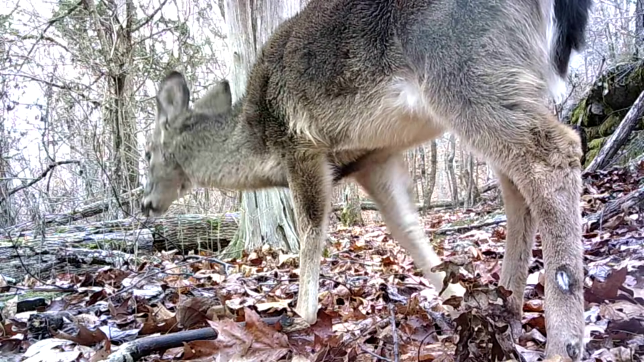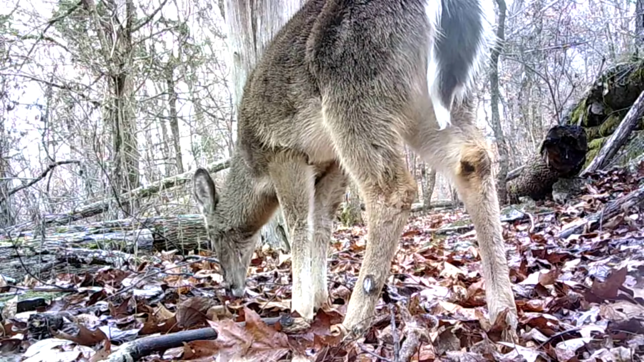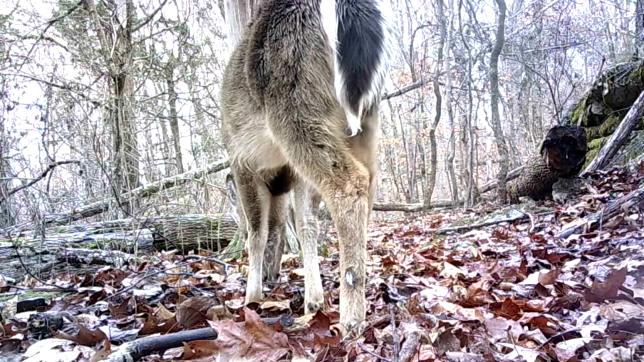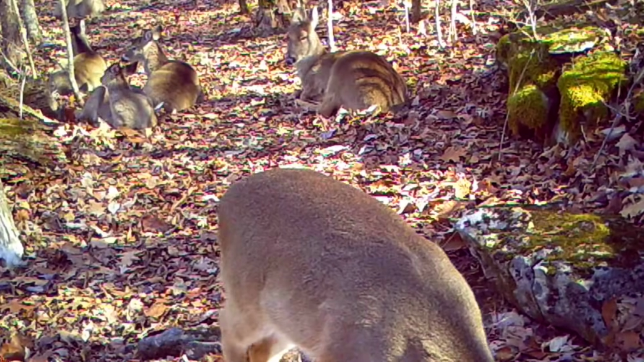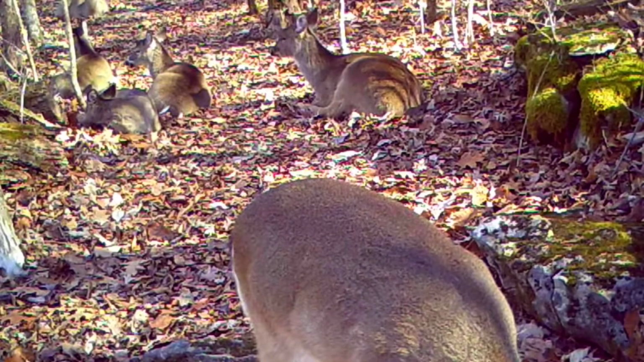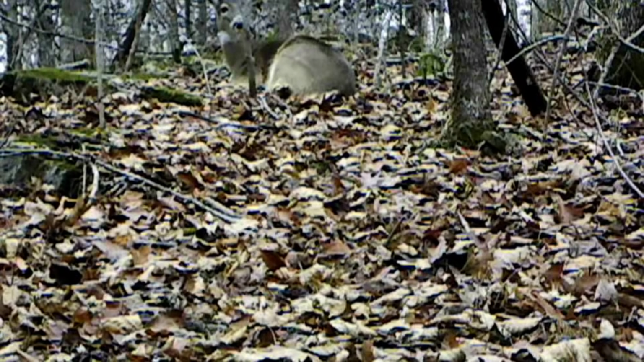Well, you can see the coat of fur on these deer. Look how heavy it is. Nature's got a way of telling you something. It's going to turn cold, looks like. But these deer, they just taking their time. It seems like the colder it gets, the better they like it. It don't bother them too much. They're just taking it easy, even up on the ridge.